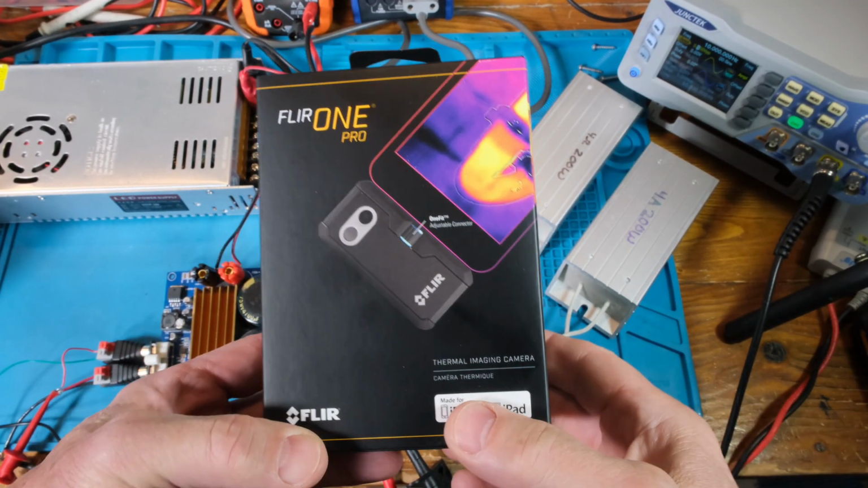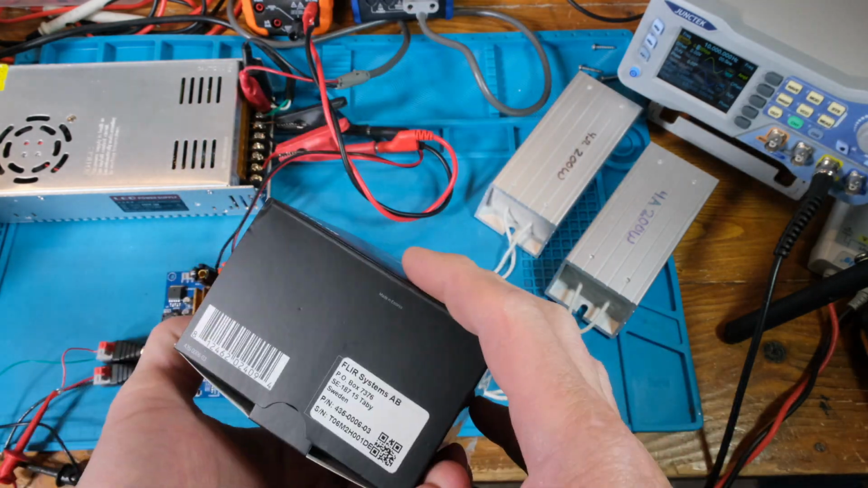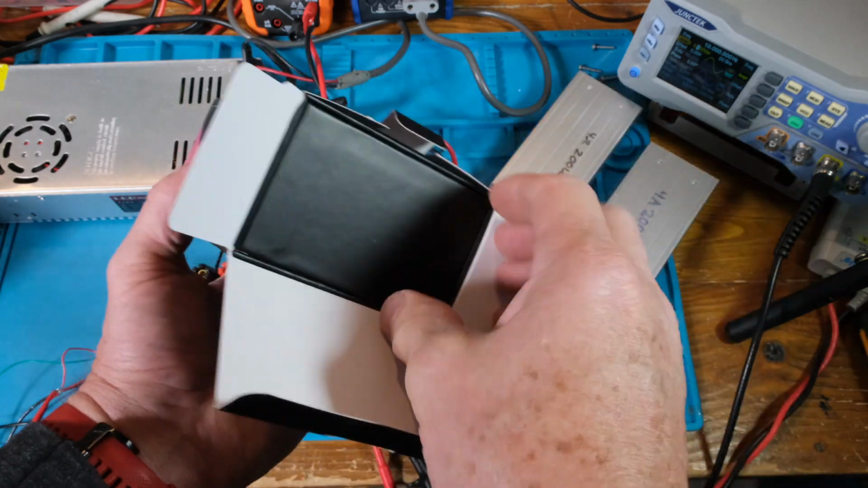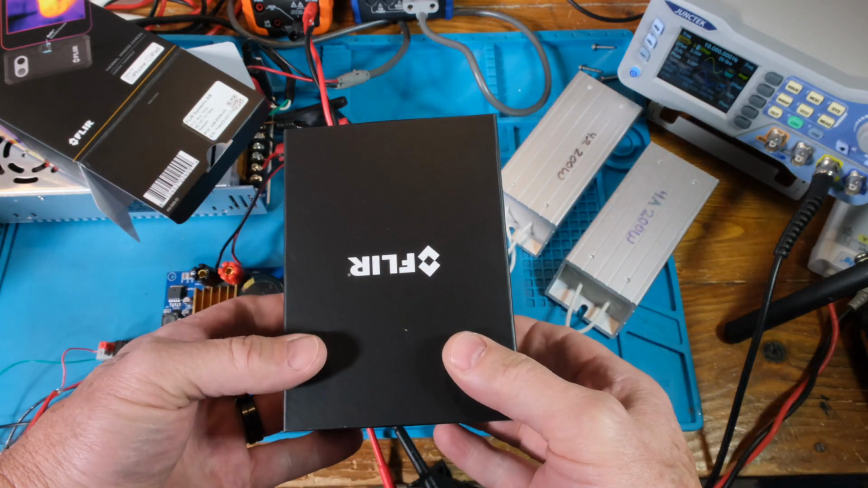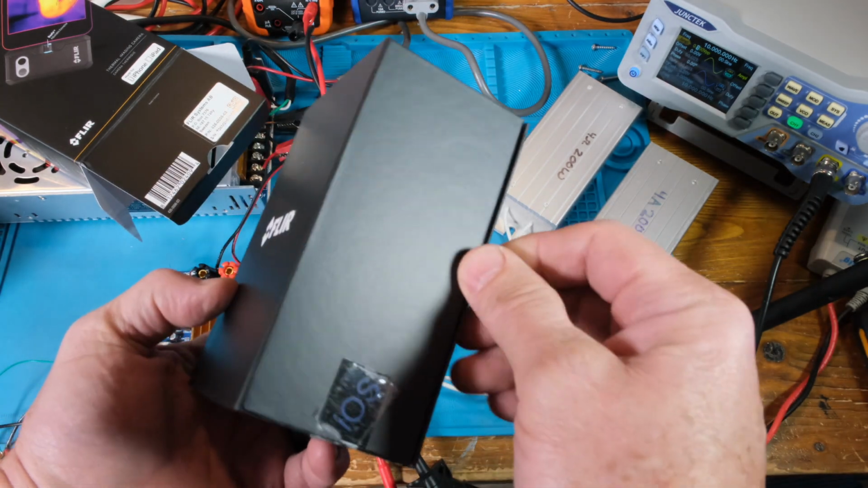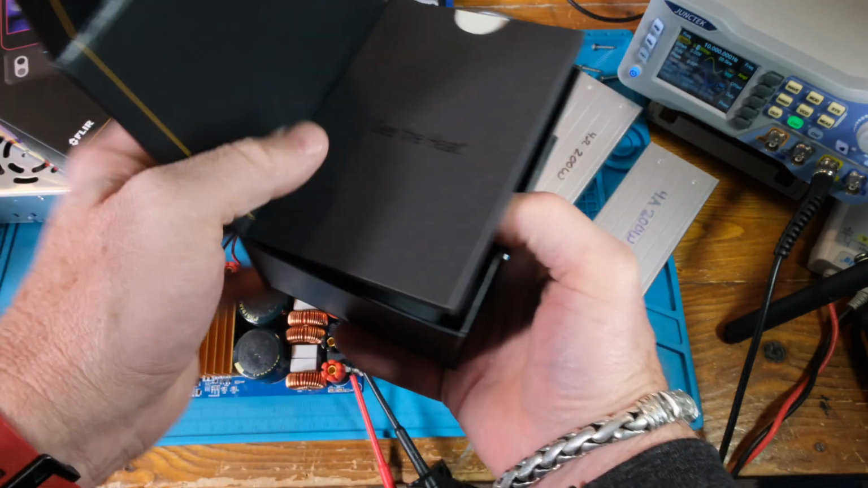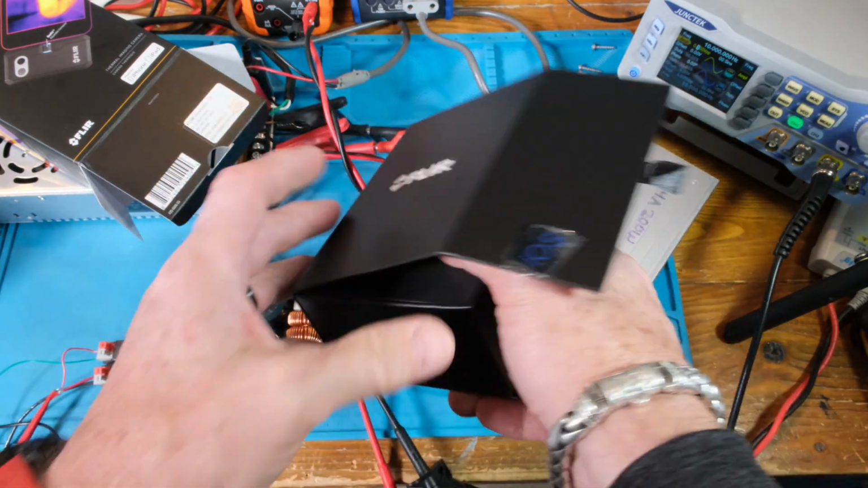All right guys, so this is the box that it comes in. Let's open it up. And by the way, this is a test setup we're going to take some temperatures on. It's a Class D amplifier I'm testing. And here we are, here's the FLIR box. Look how nice they package it. It's kind of like they took a lesson out of Apple's book, right? You know how Apple and Sony before that used to do really nice jobs on packaging.